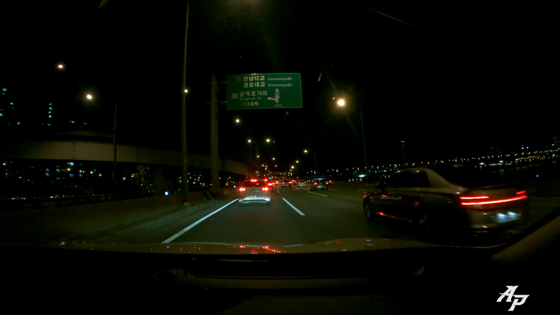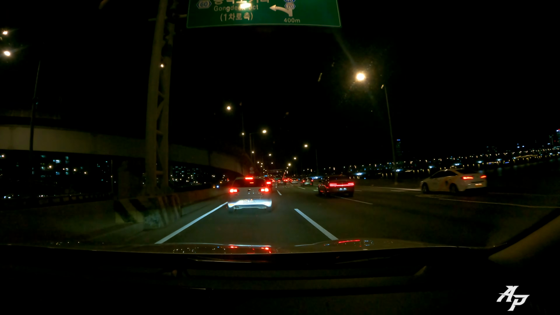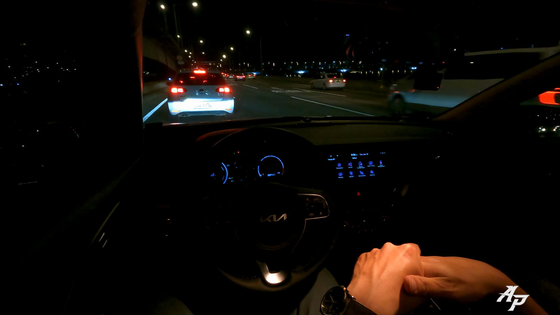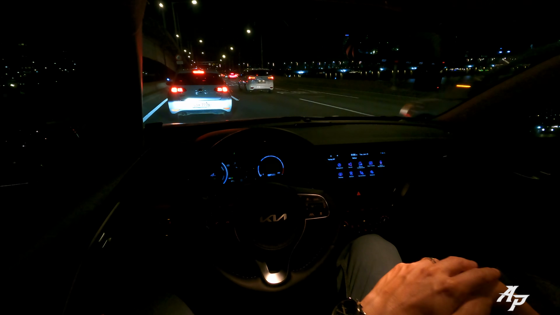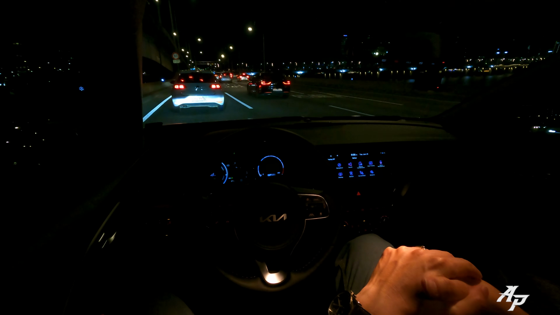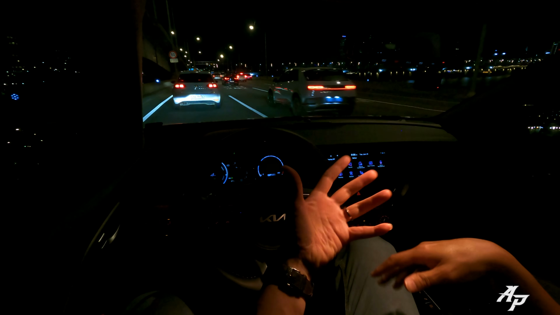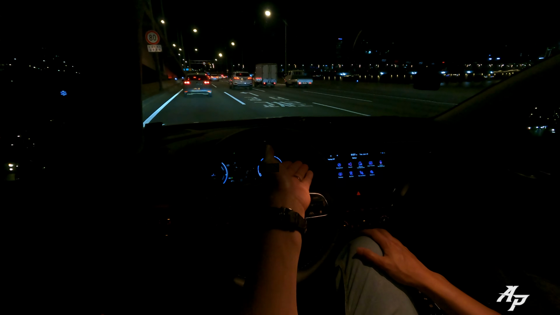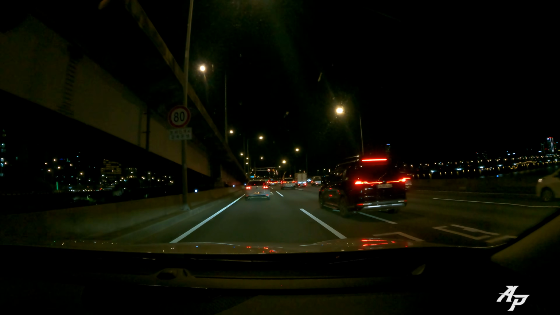ACA, not 2, but still very smooth. See, I don't have to do anything, so it's very comfy. We didn't come to a full stop, but it just keeps a safe distance from the car in front. And if the lead car stops, Kia Niro Plus will also stop.